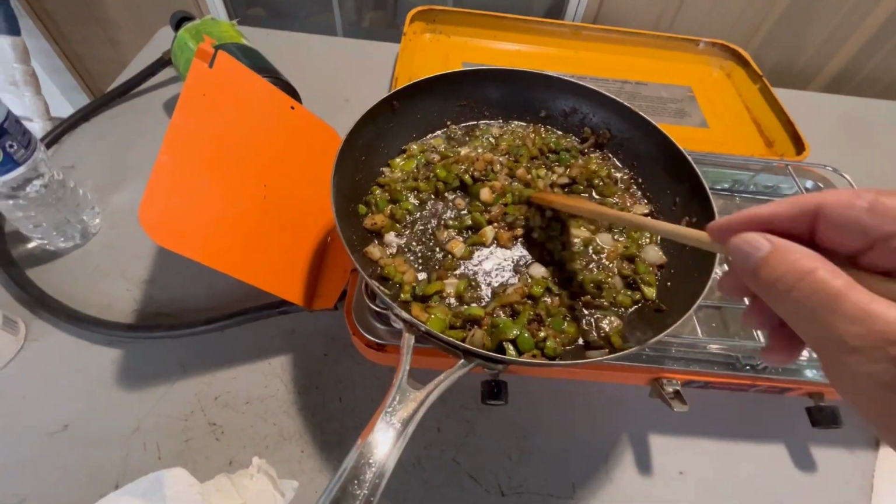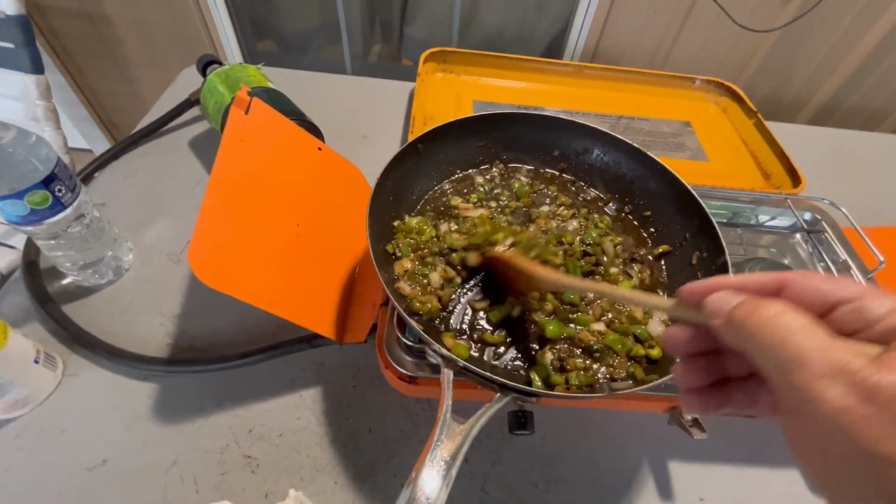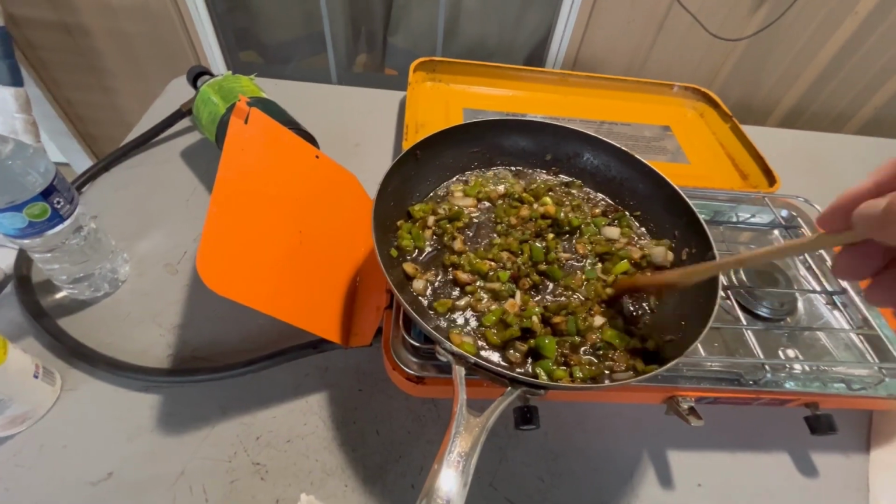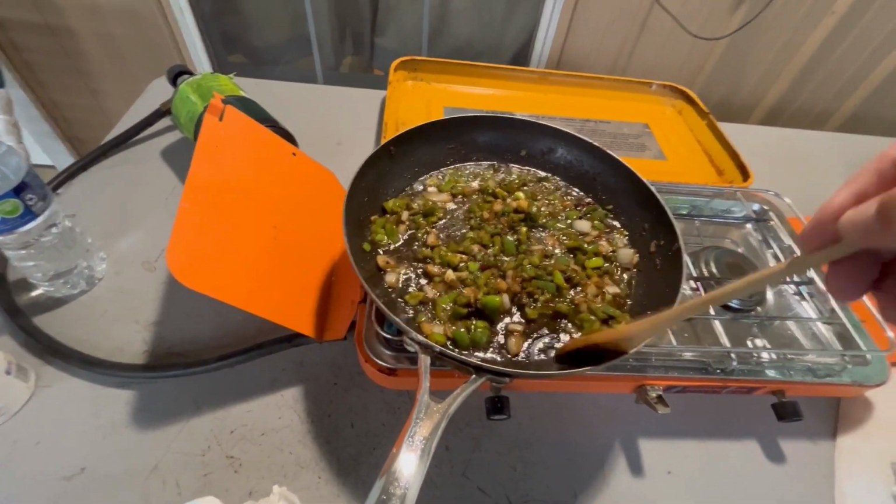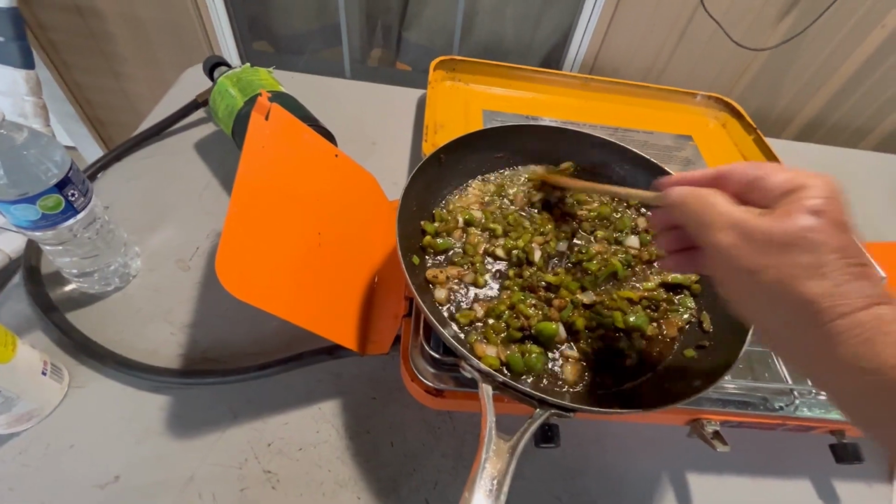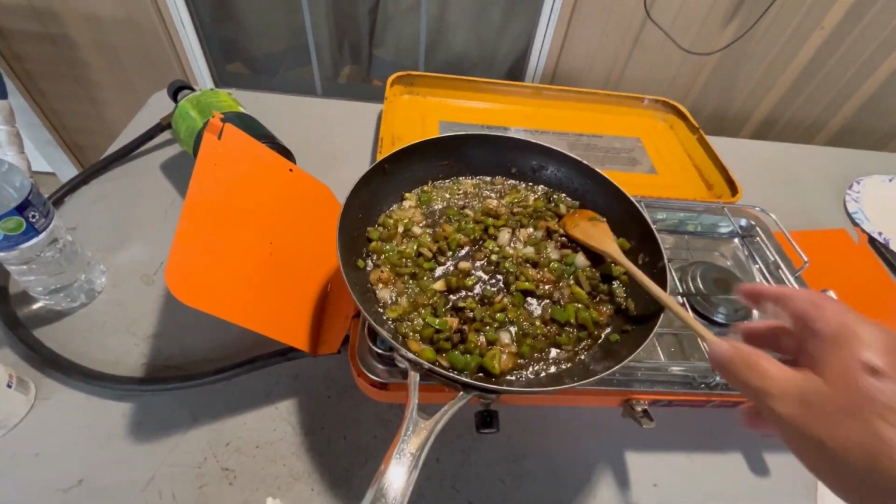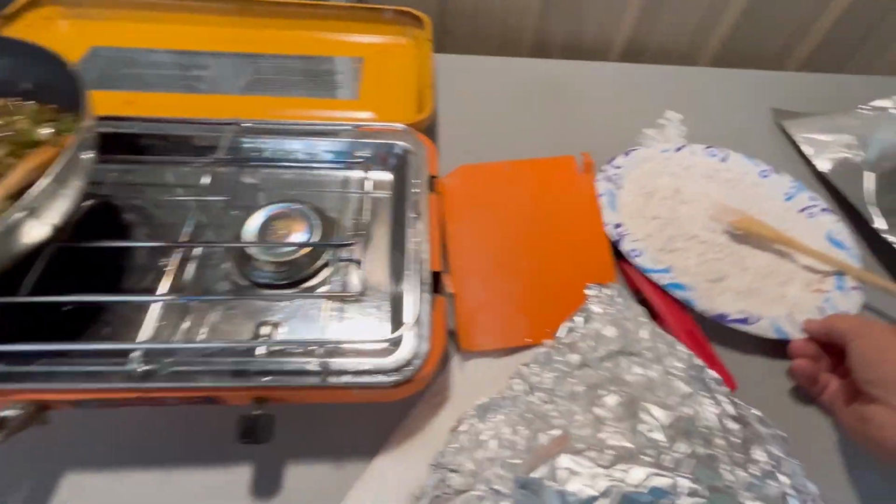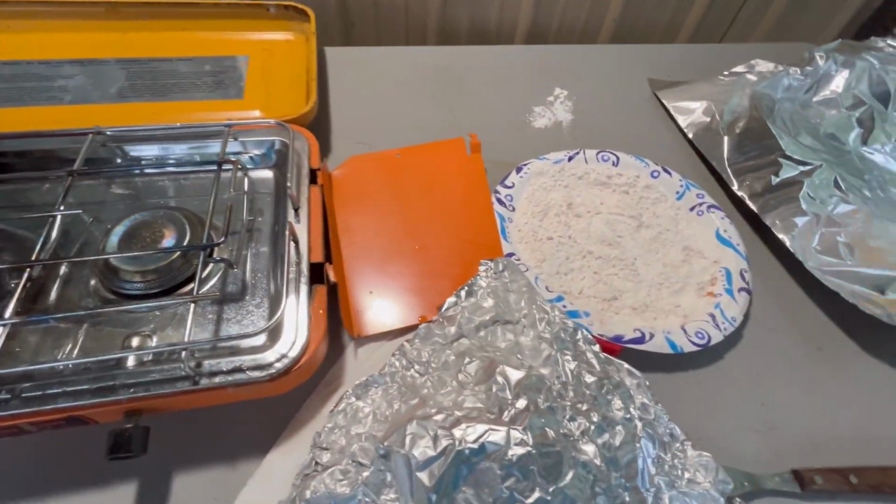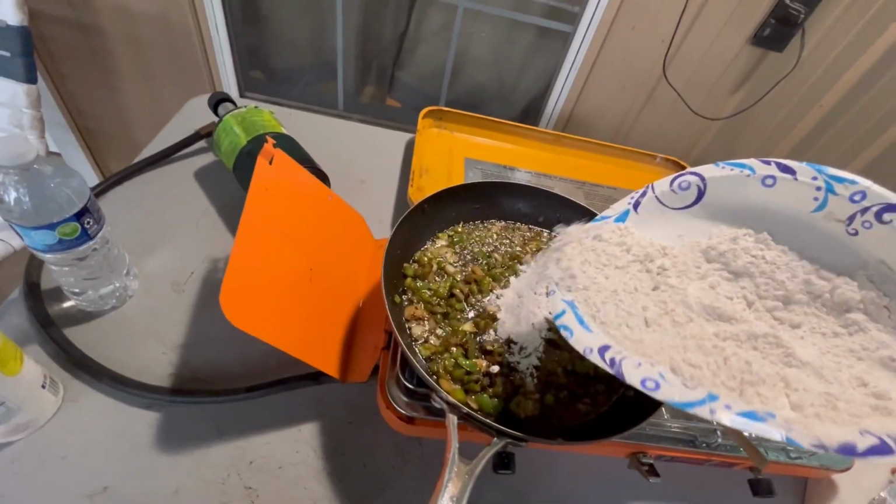All right, when I get through sauteing these down, we'll be back. All right, guys, we got these things sauteed almost there. They're getting translucent. Just want to get them soft. Of course, I'm gonna cook them a pretty good while after I get the water back in there. So what we're gonna do now, we're going to take some flour. We're gonna put some flour in here. We're gonna make a roux.